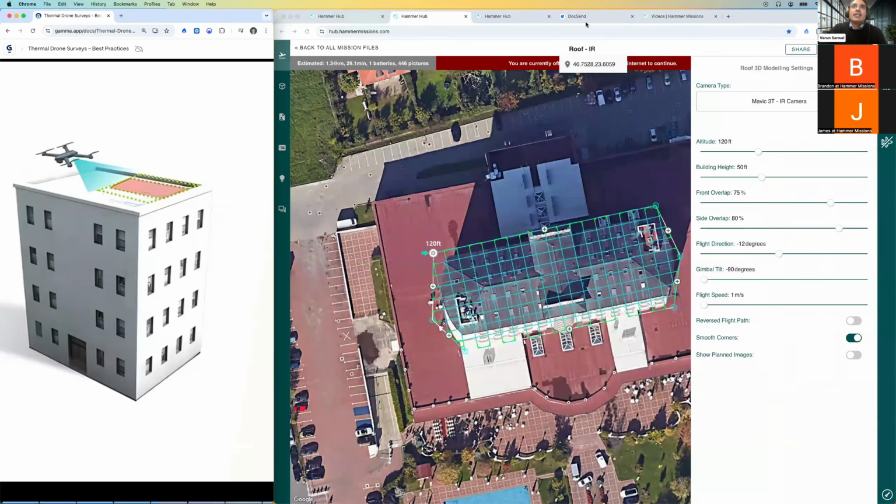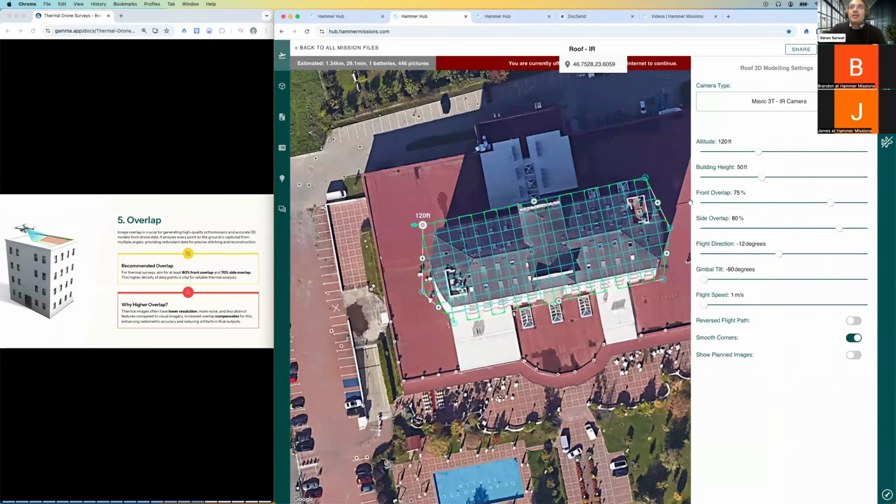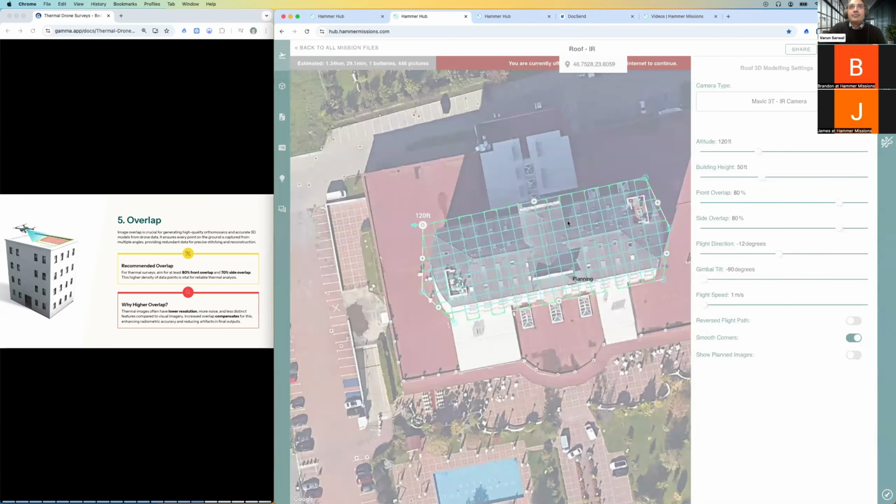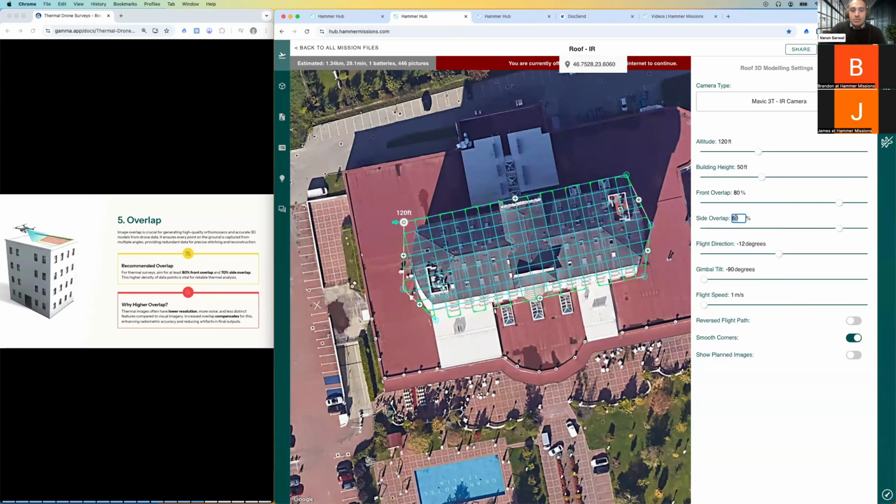So to give you a sense for this, if I go back to our flight planning example, at the moment I've got front lap at 75, side at 80. And that's giving me 446 photos. But let's say I went front lap at also 80, and I read this flight plan. And I went to, let's say, 70% overlap here, and 70% there.